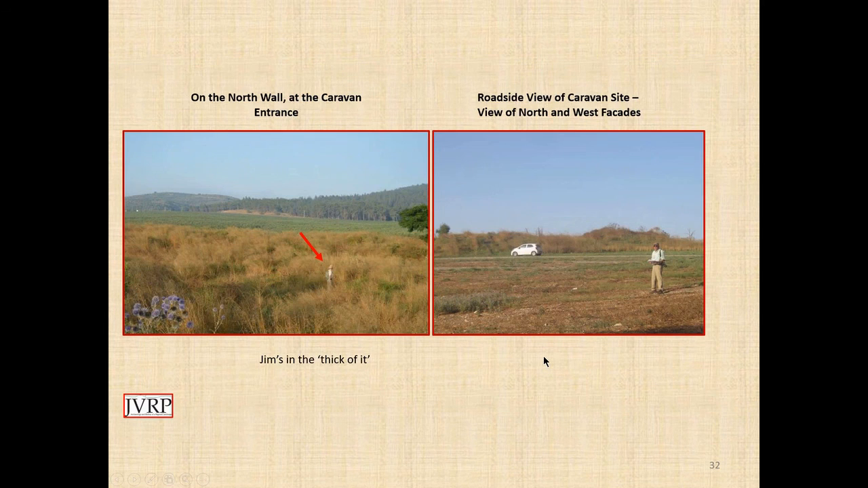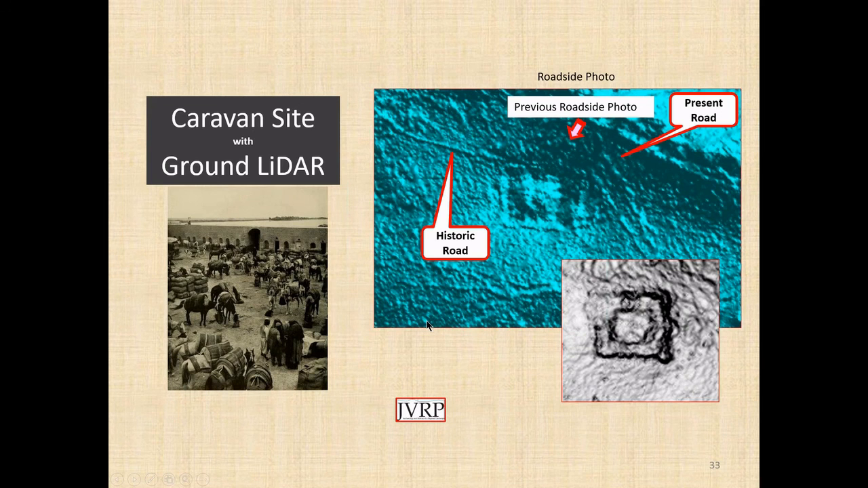This is what it looks like today. You're standing at ground level, it's just completely overgrown. You'd have no idea what you were standing next to. However, if you look at the LIDAR of the area, it really jumps out. And this network of khans existed all across the Silk Road, all the way to Mesopotamia and Persia.